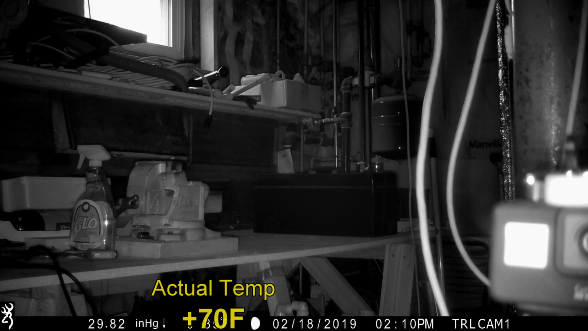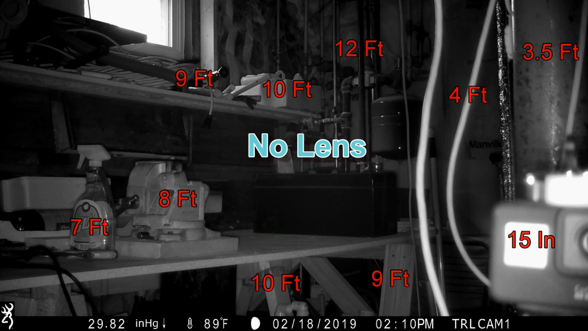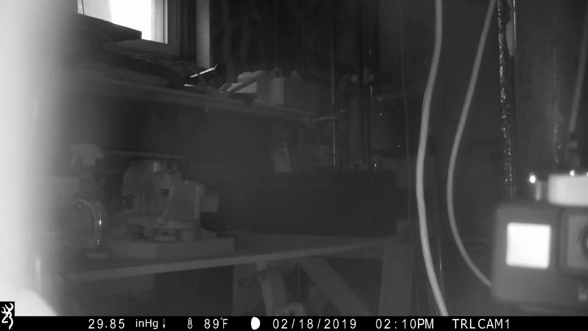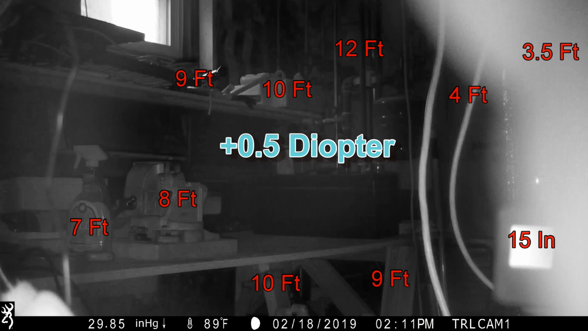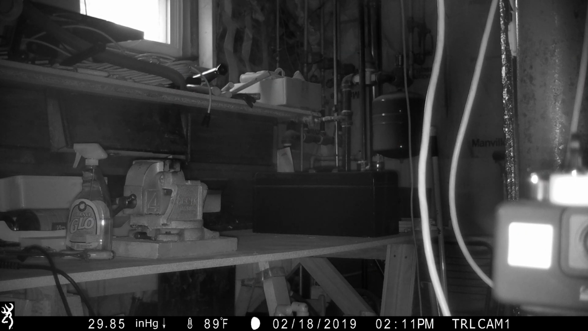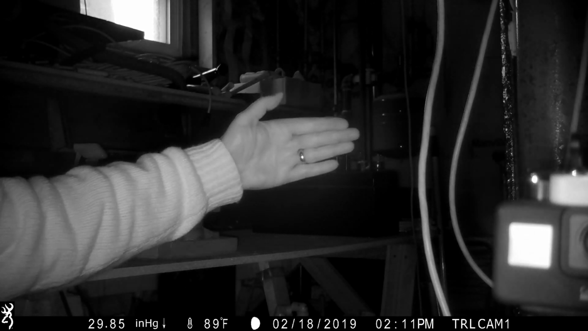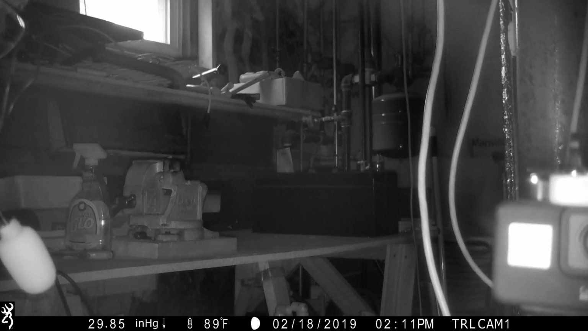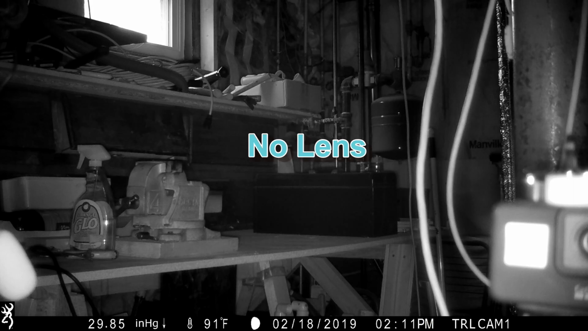Okay, now first of all, let me get out of the way so you can kind of see the background. Okay, so I'm going to put the lens on for half a diopter. You get to see what that looks like. And here's my hand like it was before, about 3 feet away, 2 feet away, 1 foot away. Okay, so we'll try the next lens, which is going to be interesting.